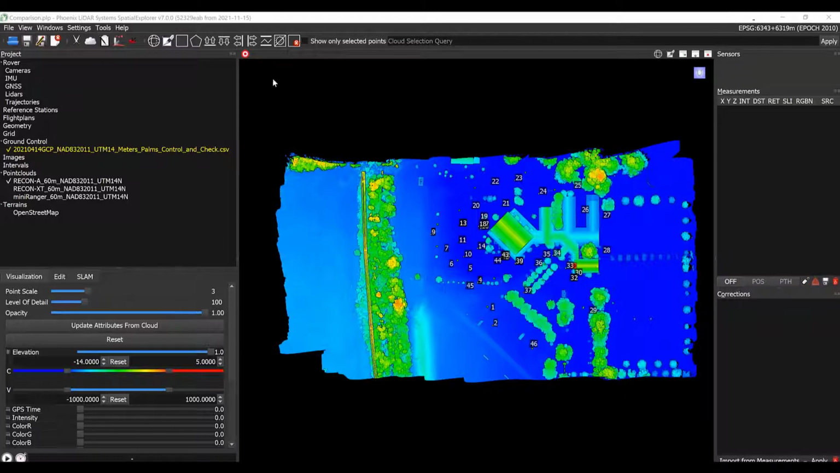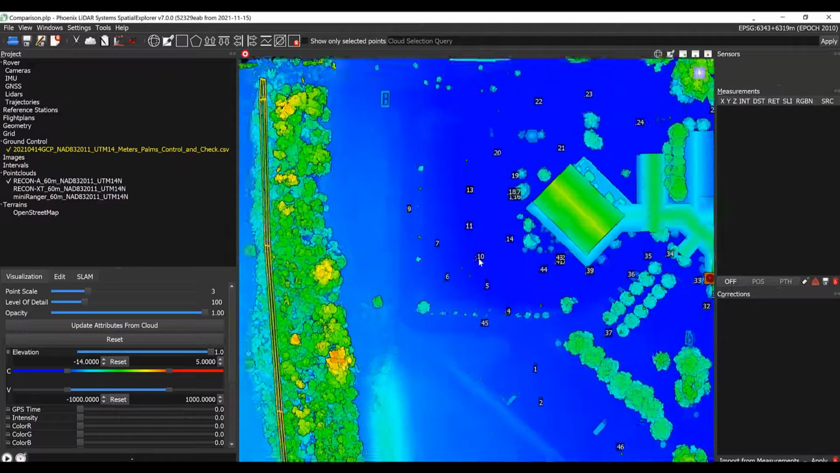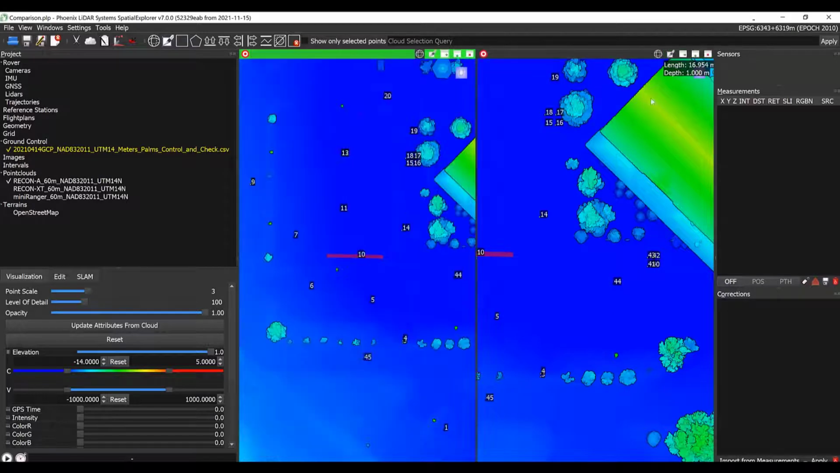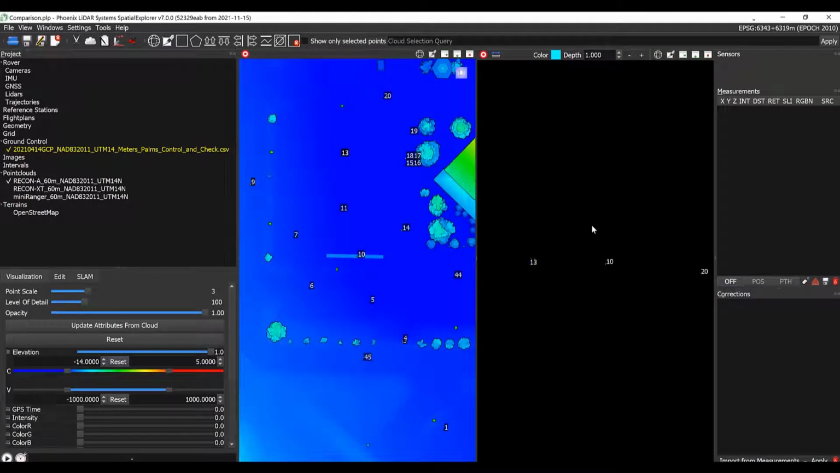We'll begin by doing a visual analysis to see how each point cloud matches with our surveyed checkpoints. We'll start with the Recon A. I'll zoom in near one of our checkpoints, and we'll take a cross-section profile, and view this profile in a new viewing window.